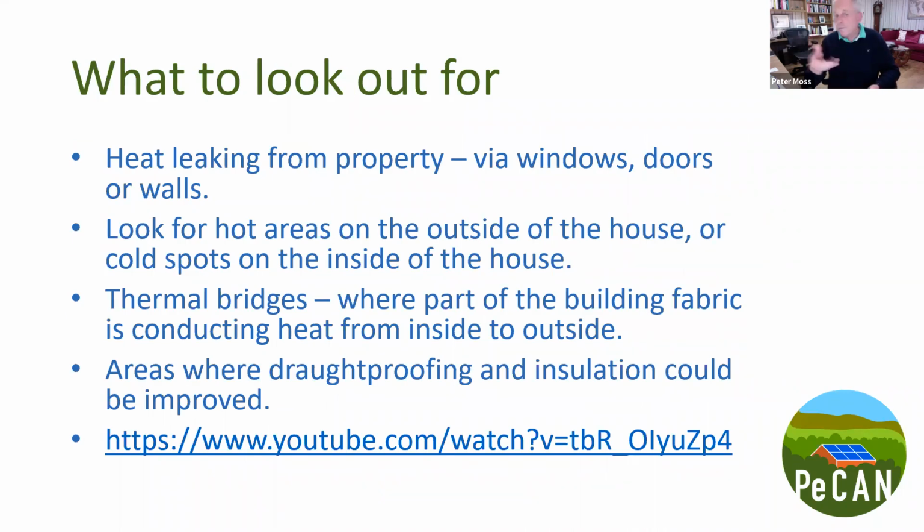So what to look out for? The summary is basically, look when you're outside of the building. The camera is very good at picking up where heat is leaking out from windows, doors, or walls. The angles you can get from taking pictures while standing on the ground around a building limit you to picking up issues with what is on the walls, doors, and windows.